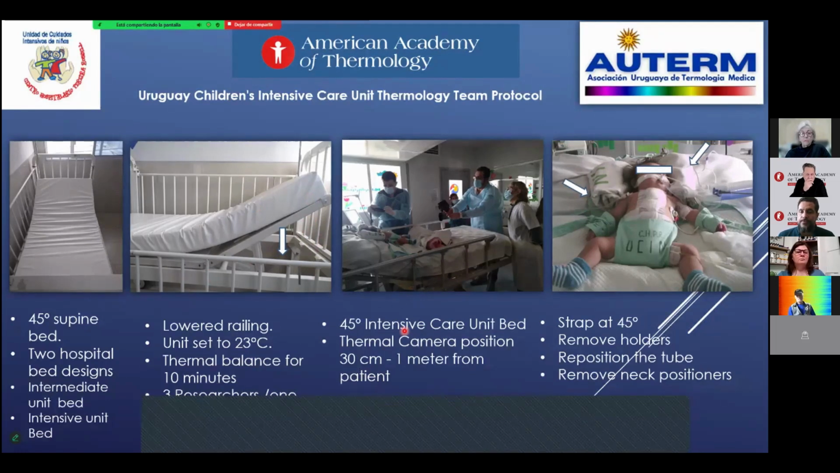For example, the patients are strapped at 45 degrees. We need to remove these holders. We need to reposition the tube because it interferes with the air, hot air and cold air at the same time, which is very important for this area.